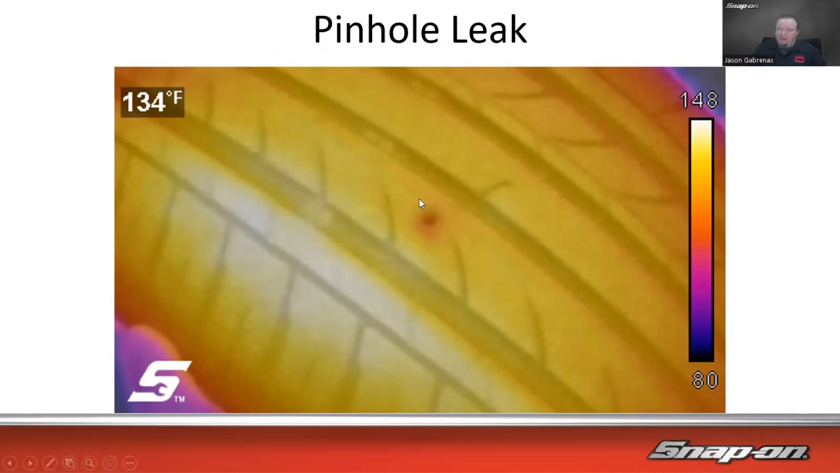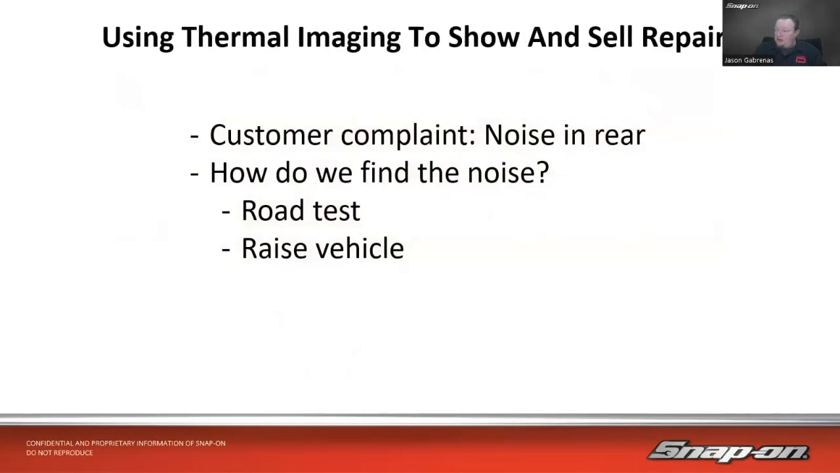So definitely a lot easier to take the camera out, shoot the tire, and see where the pinhole leak is. How about using our thermal imager to show and sell repairs? Like we said, we want to use this for vehicle inspections and show the customer what's wrong with their vehicle.